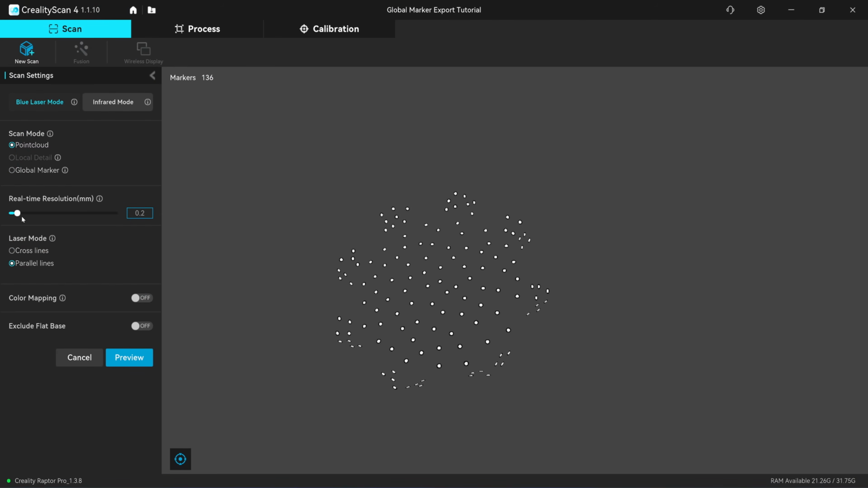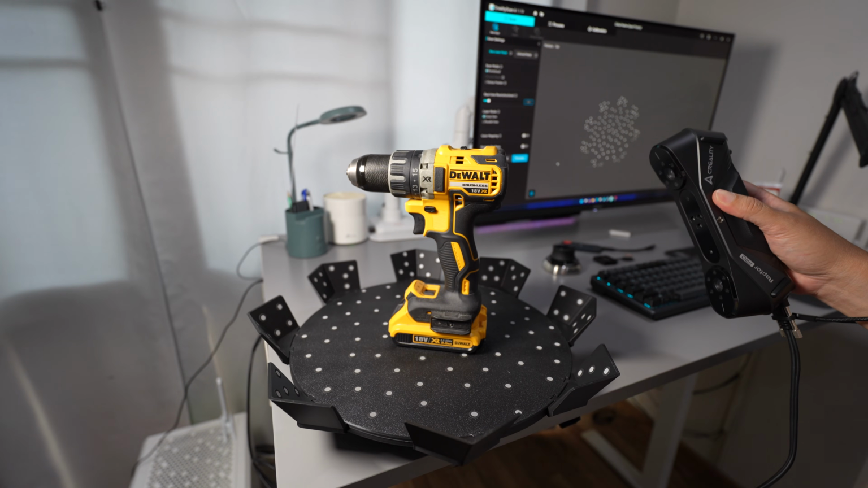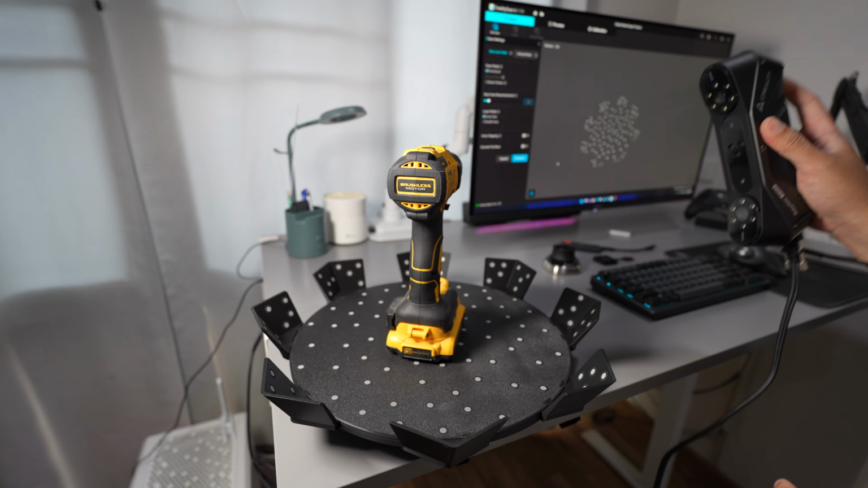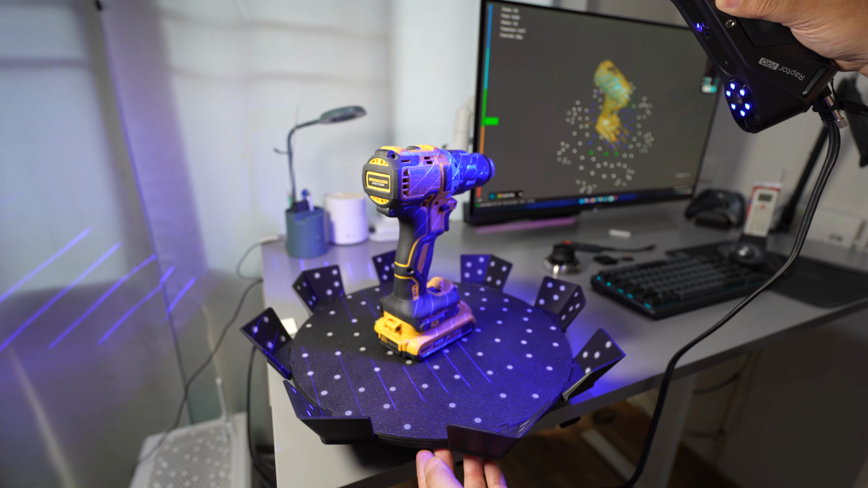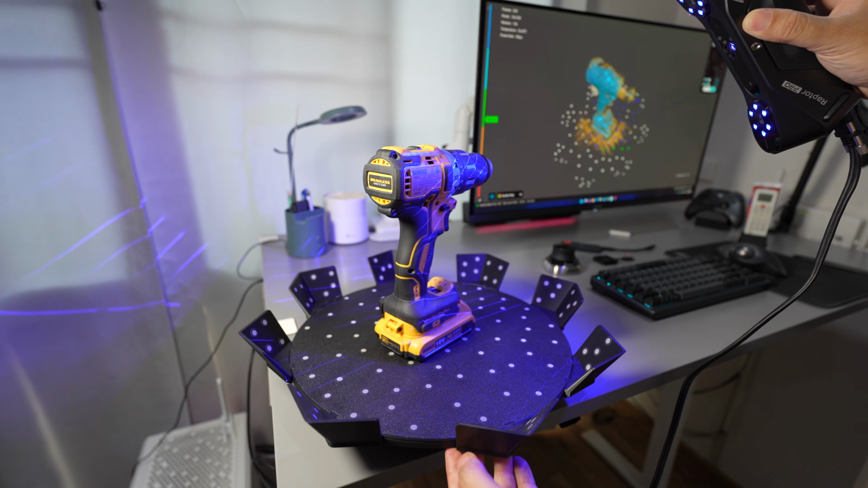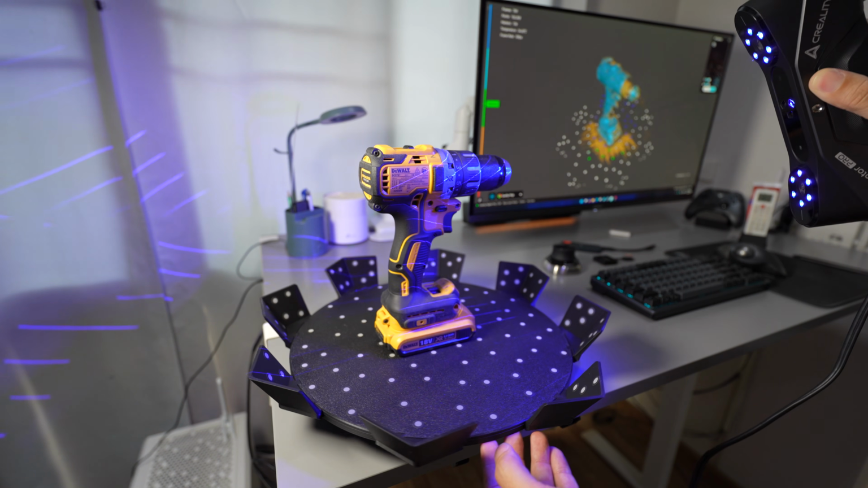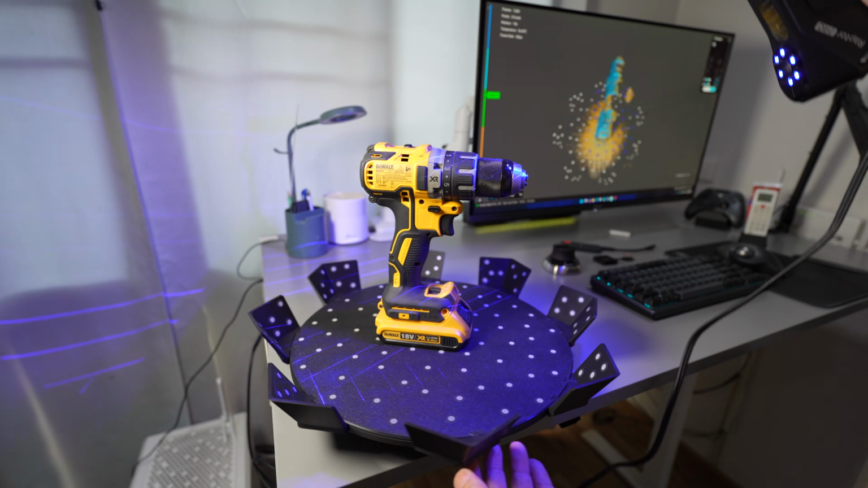And this part is quite big. I'm going to use 0.3 and use the cross line. Here, I don't put the marker onto the object itself, so it's going to track using the markers on the table only. Okay, start scan. So the chalk is black and glossy, so it won't capture all of the chalk, I think.